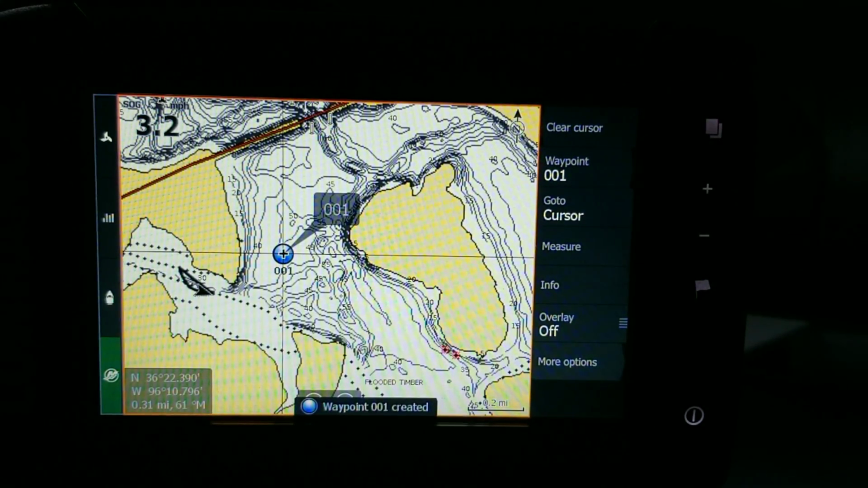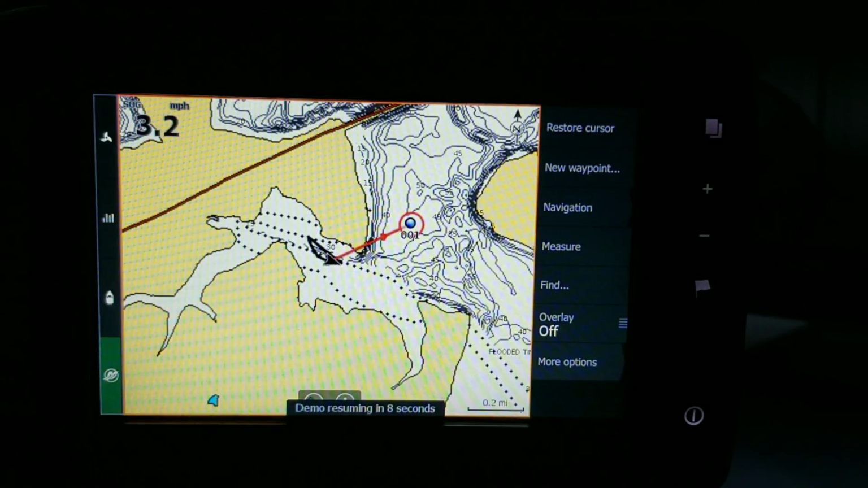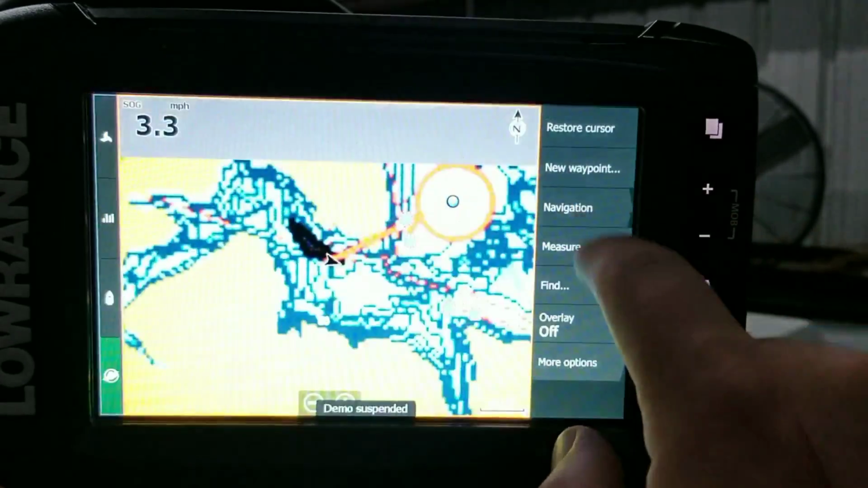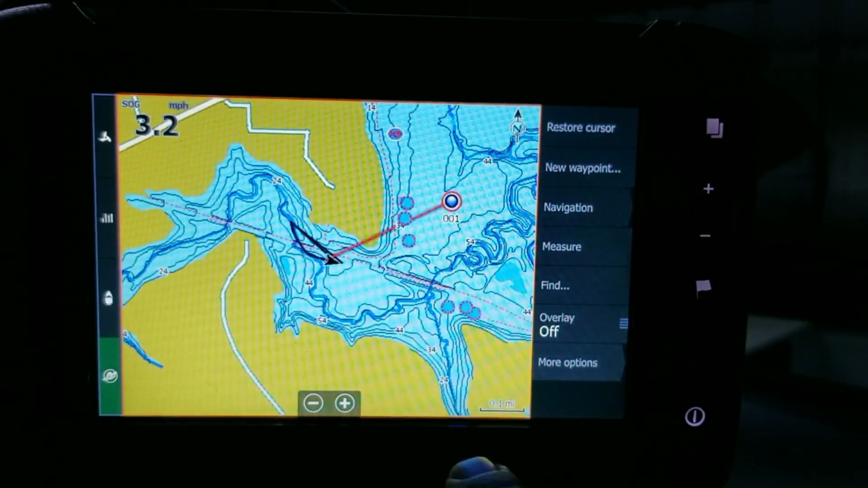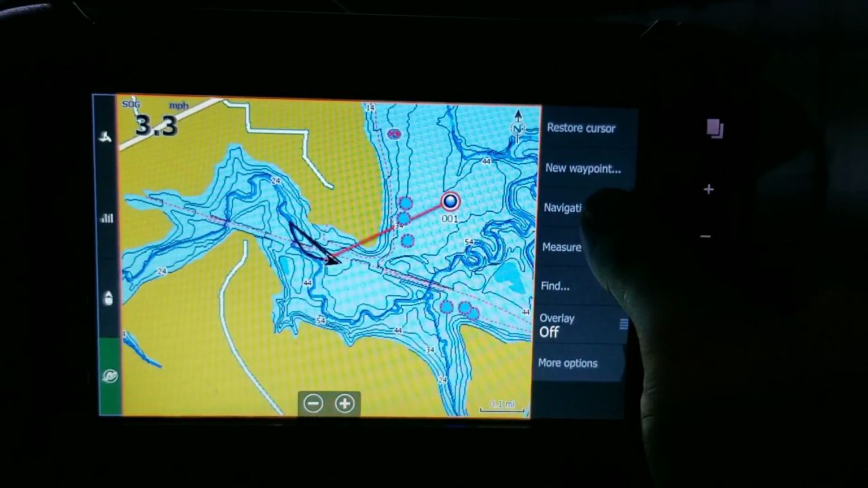All right, now we're going to press go to cursor. And what it's going to do is go straight to it. Okay, so it's going to draw a straight line. Now, as you're navigating the boat and driving around, it's going to be changing this direction here. It's going to draw a straight line to it. So as you go, it's going to change that straight line, okay?